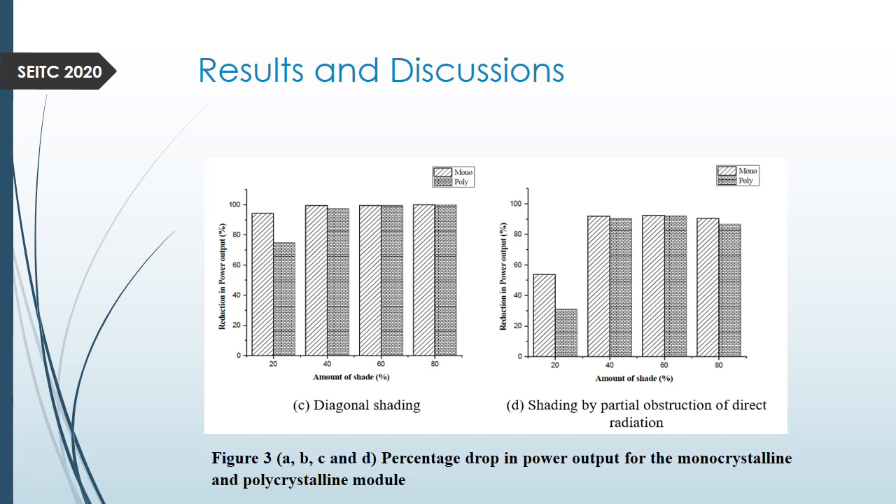This is so clear because if you go back to the introduction, you will realize that there was research that when half of a cell was shaded, there was about 30% reduction. So it is clear that if you are shading about 40% of the total cell, you can have a reduction close to 100%.